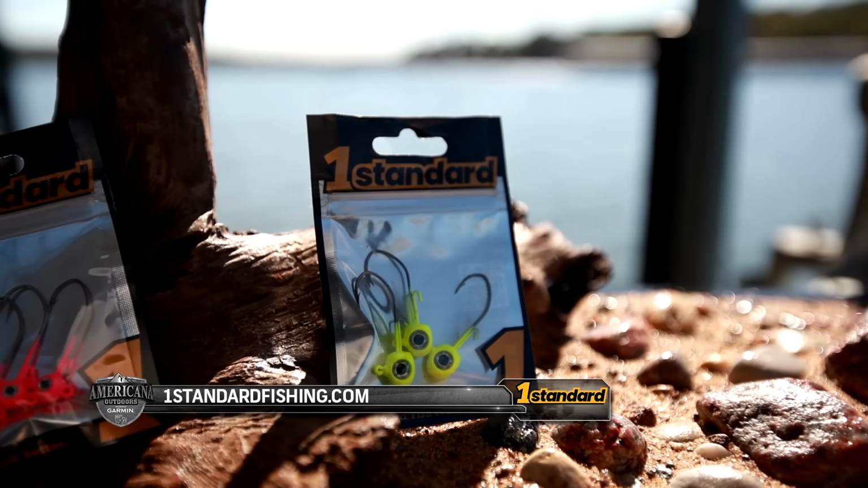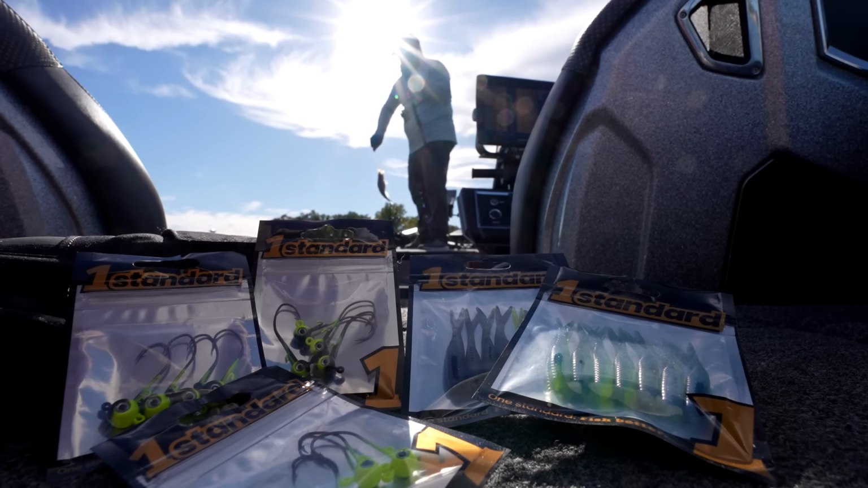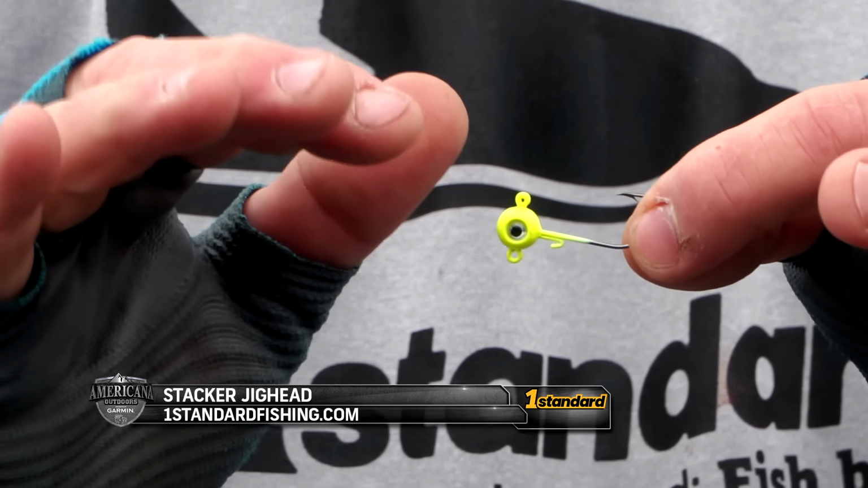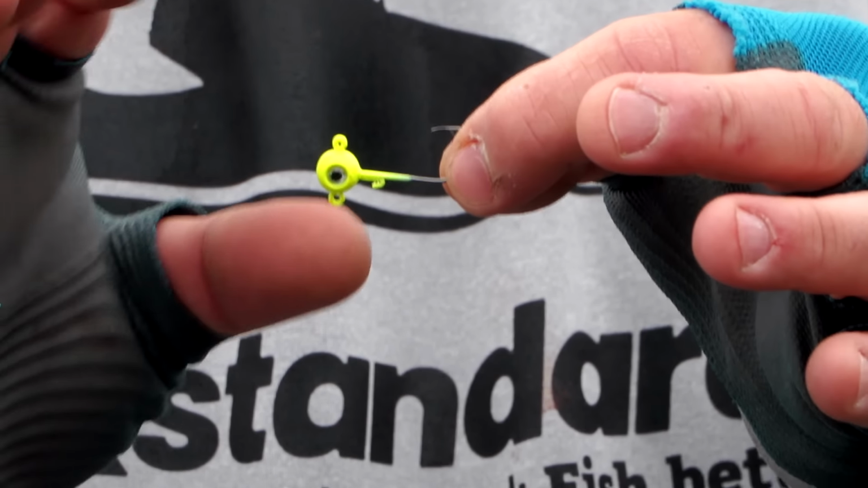All right, a head I'm really excited about is the stacker head. This has been an issue in the crappie world ever since I've been using two jigs: trying to tie two of them on and get it right every time. The stacker head is going to allow you to do that just perfectly. You can see here, it's got a nice 3D eye, a black nickel sickle style hook, super sharp, but it's got two line ties on it. This is going to be your top jig in your two-piece setup.